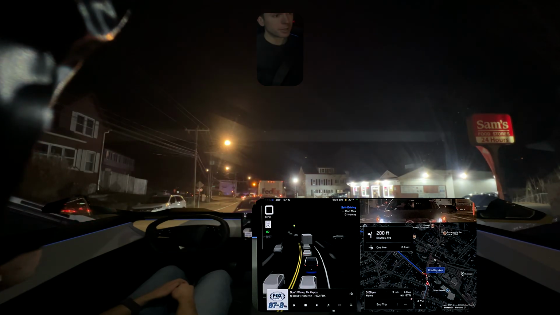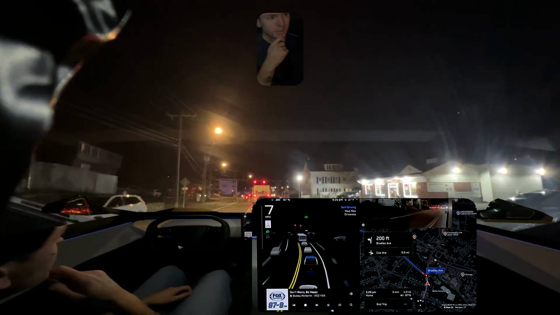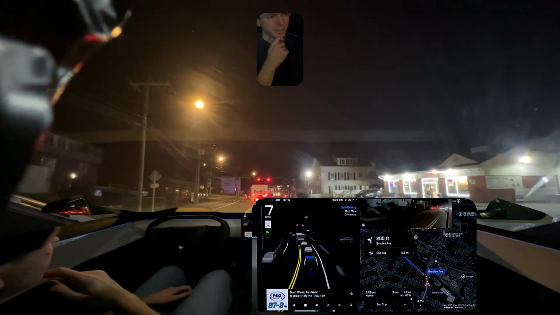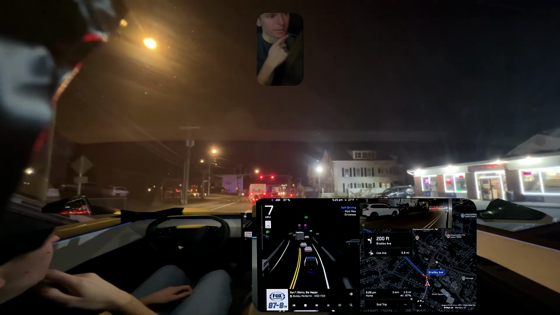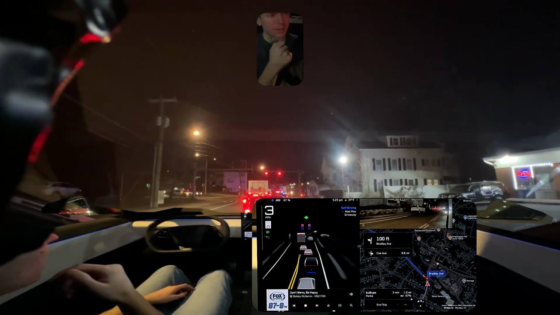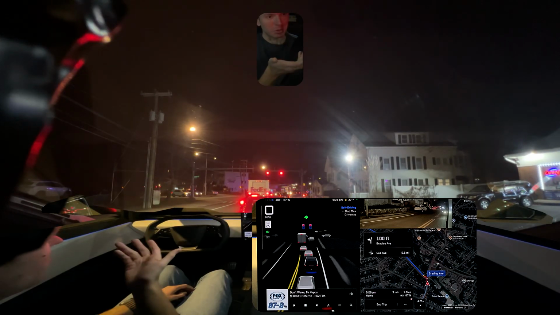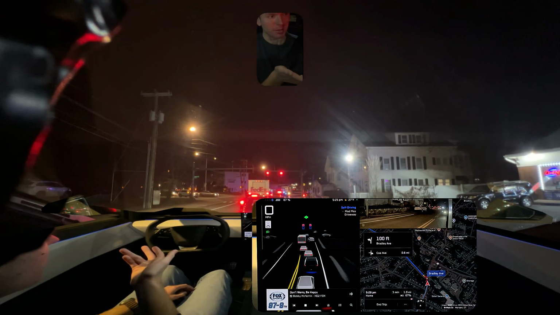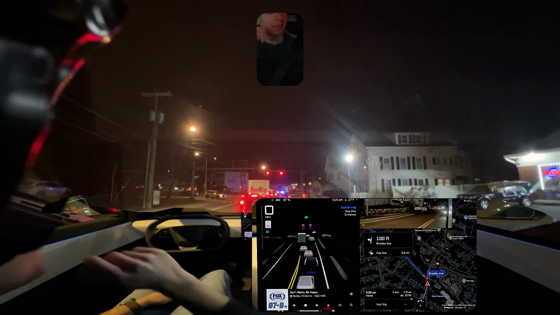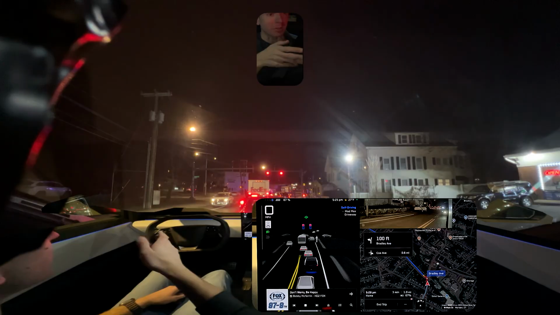Okay, this looks like it's going to be tricky because a lot of cars are getting in the oncoming lane to turn left. I don't see any direction to do that yet. The FedEx truck's kind of leading the pack. I don't think this kind of maneuver is going to be super difficult for FSD to execute. The really difficult thing might be picking up on directions here.